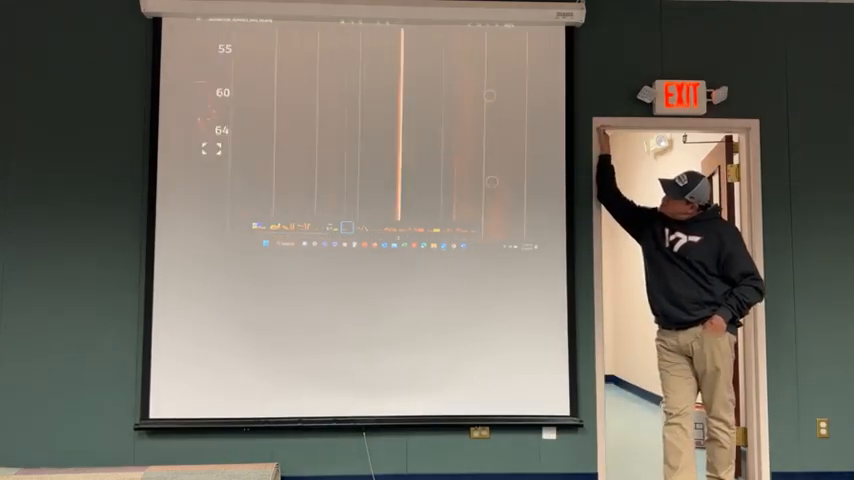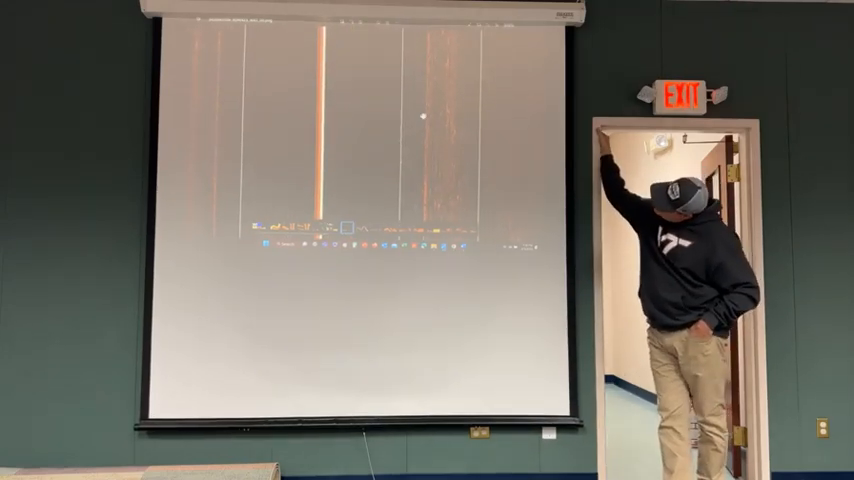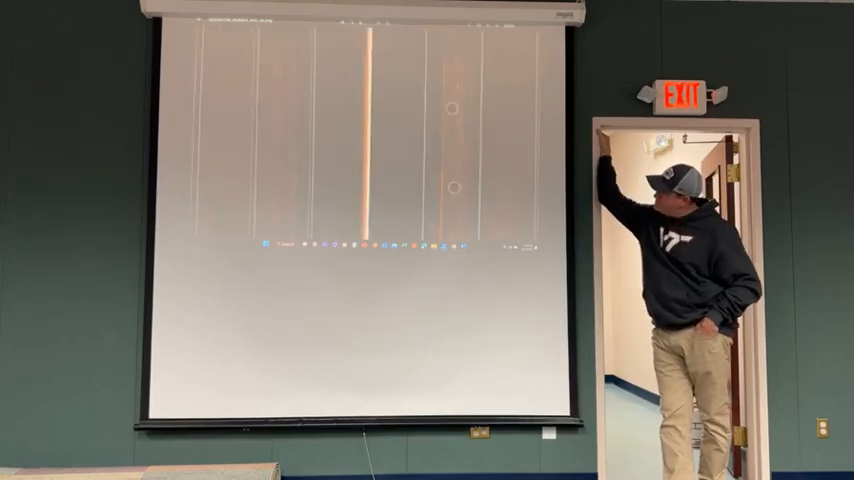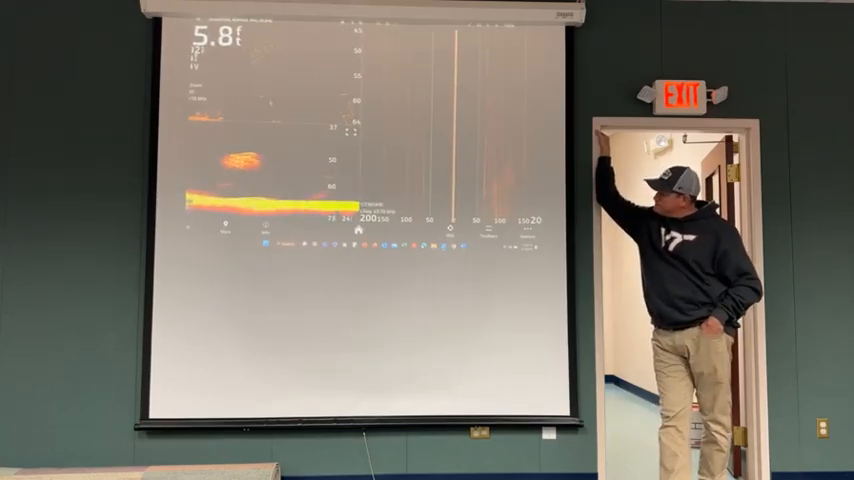If I can zoom all the way in, these little dots, like right here, are the fish. That's how small they are in the side scan, and that's what they look like in the down scan, and that's what they look like on sonar.